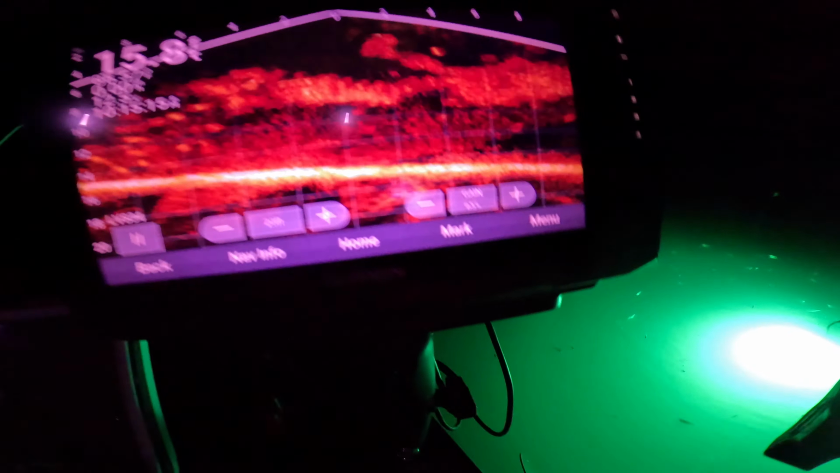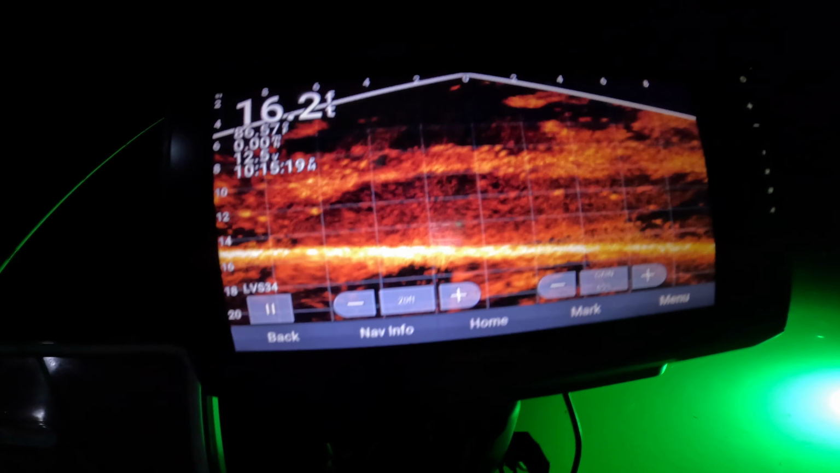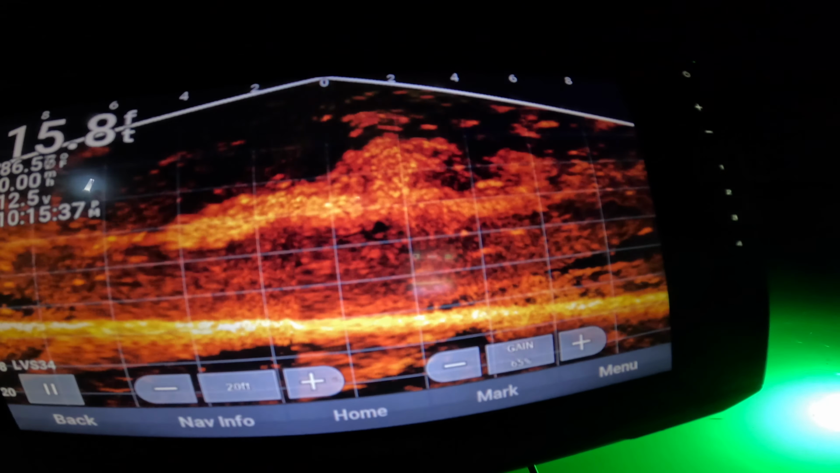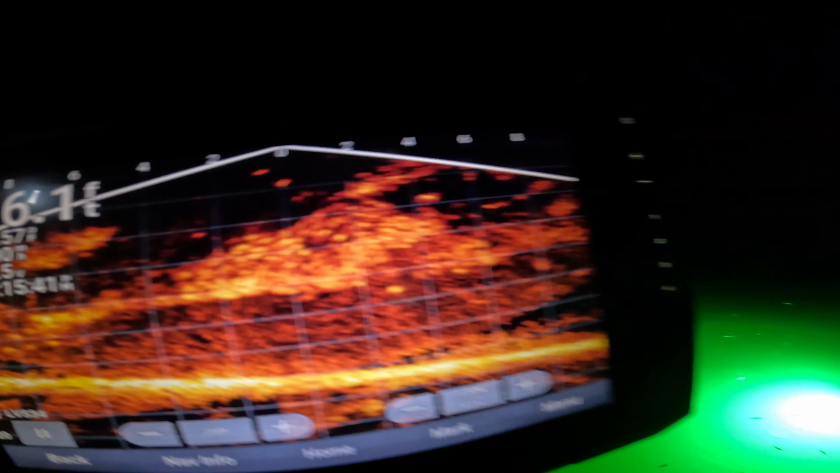And the Livescope, that is what we're looking at. All the little things are shad. You get bigger ones. See, those are crappie. Sometimes the long ones down at the bottom are catfish. But I mean, just look at all of those. Thousands of fish. Isn't that nuts? Yeah, look at that. You can see the predator fish. They make like little pockets where all the shad spread out. Pretty crazy, huh? Good fishery.